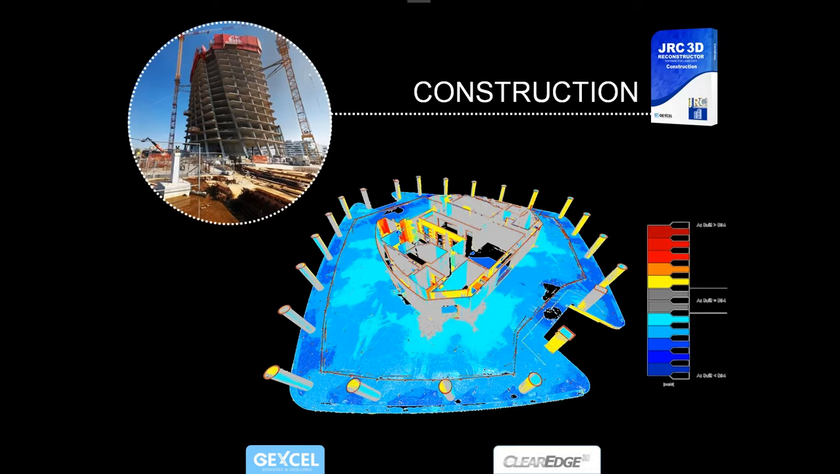I just want to say a few words on the other tools or application fields in which the GRC Reconstructor can be used. So for BIM and plant, you definitely have to jump inside the ClearEdge software. But we also have tools for construction applications, like comparison between an as-built model and your original point cloud to create inspection reports.